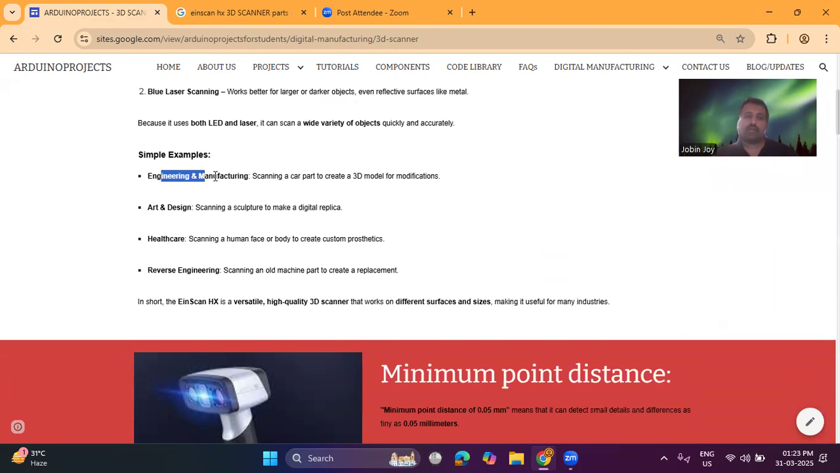So this scanner is applicable to engineering and manufacturing. For example, we can scan a car part to create a 3D model for modifications. And in the field of art and design, we can scan a sculpture to make a digital replica. Similarly, in the field of healthcare, we can scan a human face or a body to create custom prosthetics. We can use the scanner in the field of reverse engineering. For example, we can scan an old machine part to create a replacement.